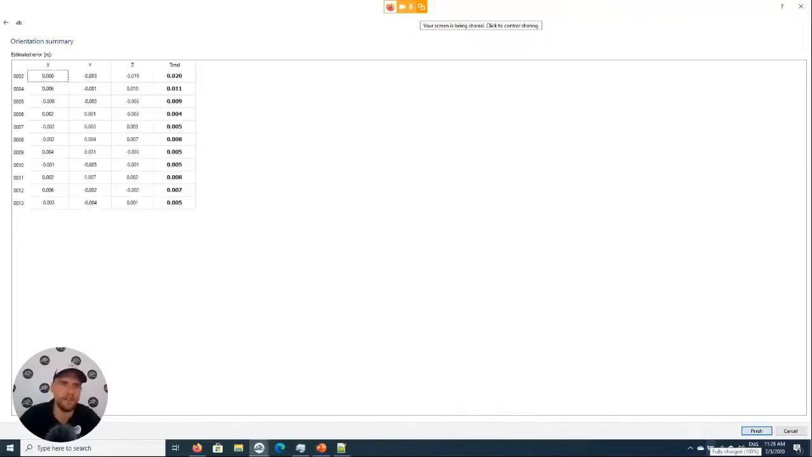And then what we get here are ground control point errors. That's the difference between where we have measured our ground control points with GPS and where these ground control points are in our 3D model. Here we see that we get around 2 centimeters. That will be the maximum offset.